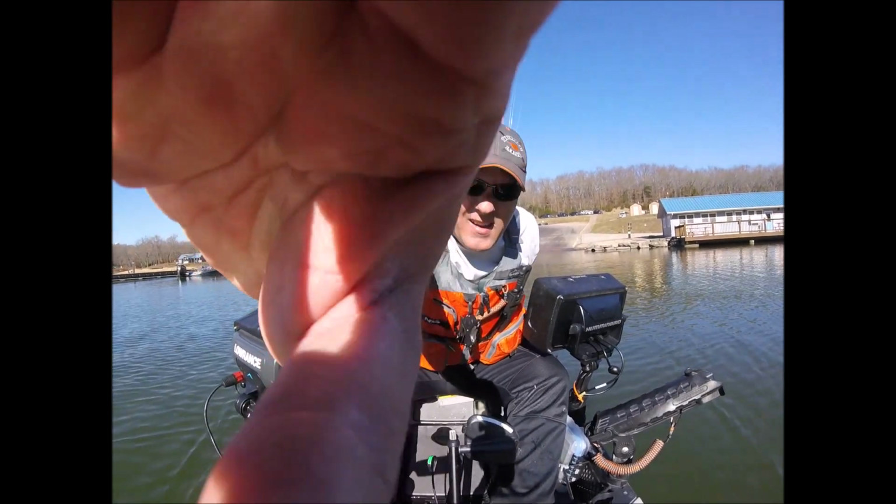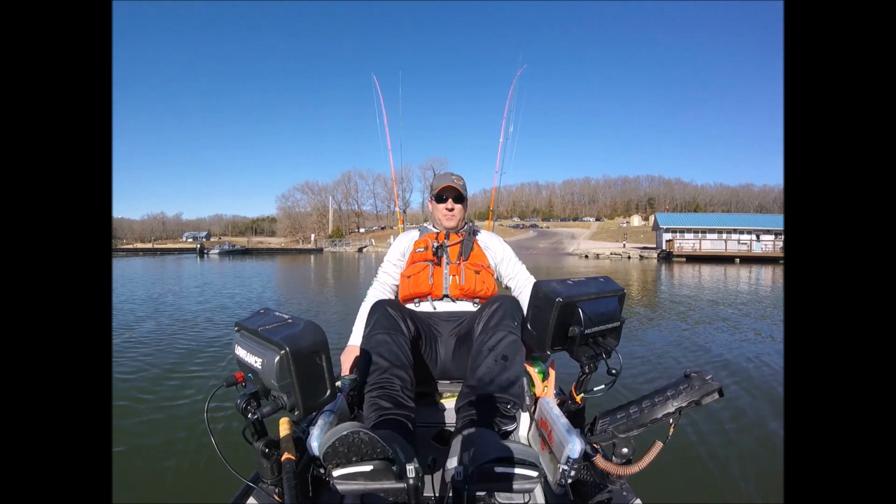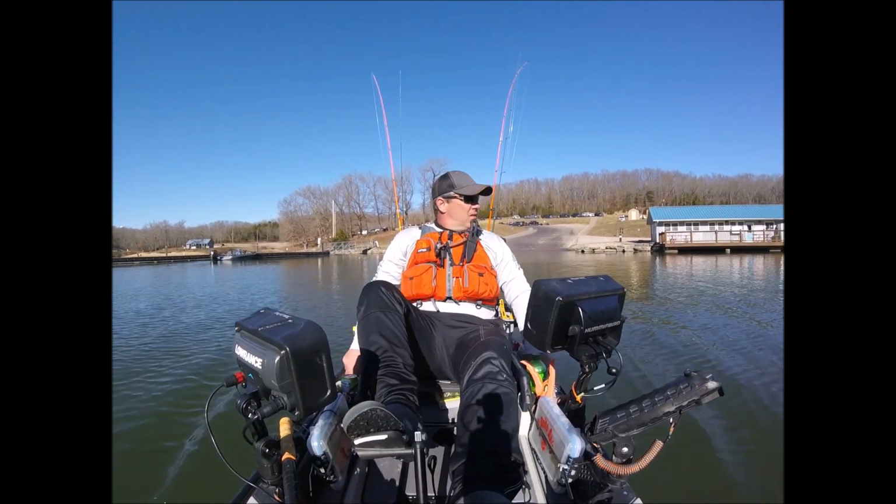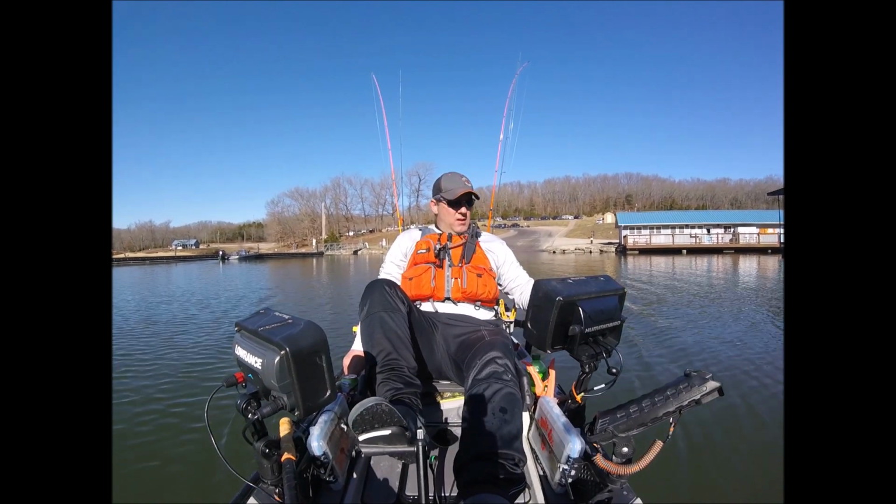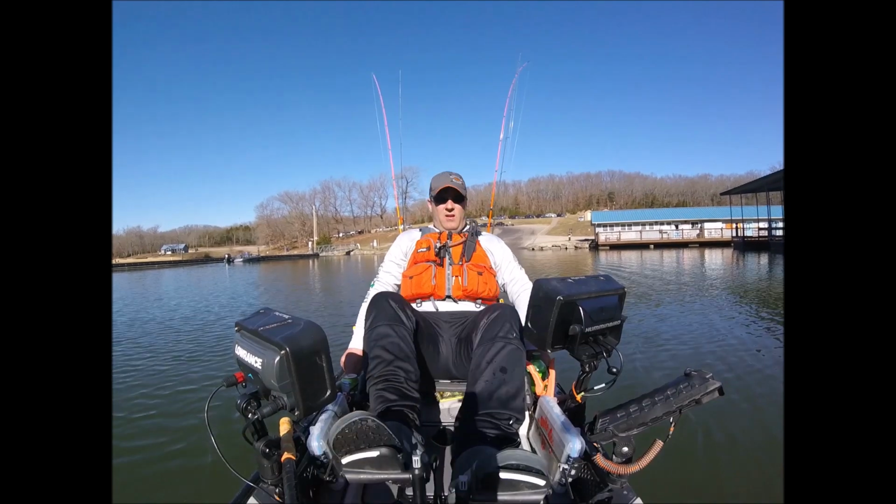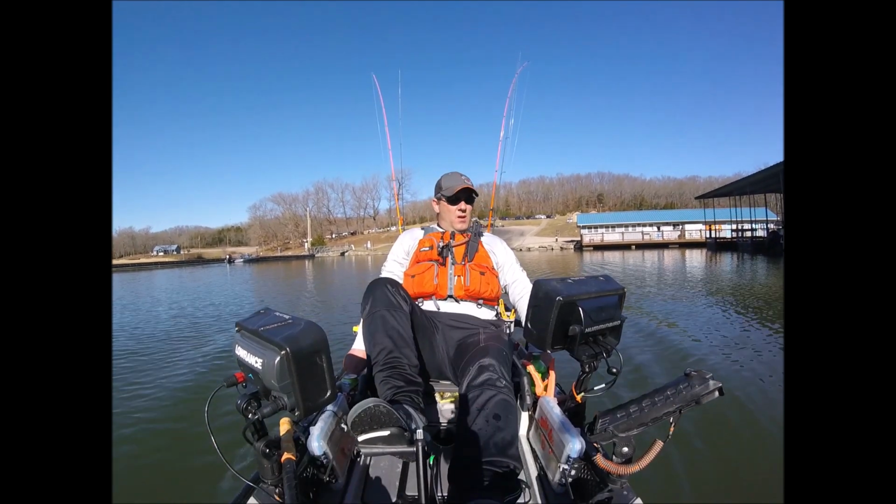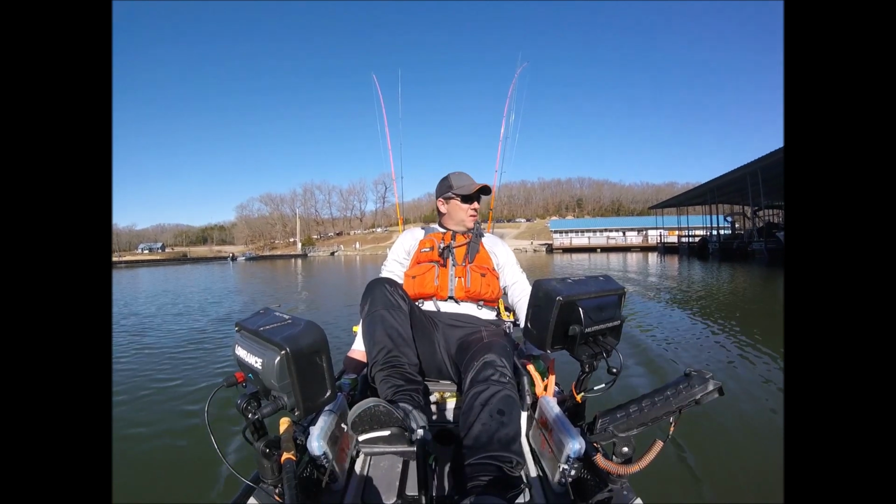Alright, so today's adventure is testing out the 7-inch side imaging units. So I've had my Humminbird Helix 7 mega side image G3